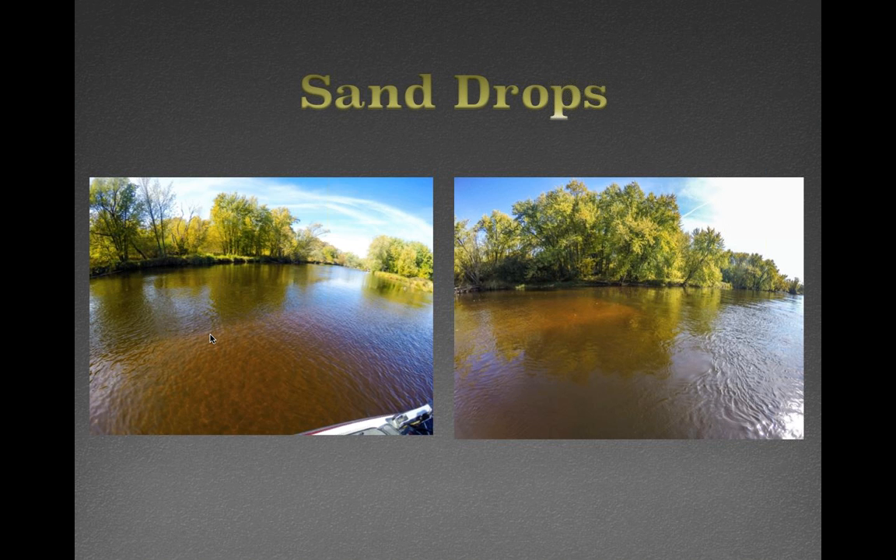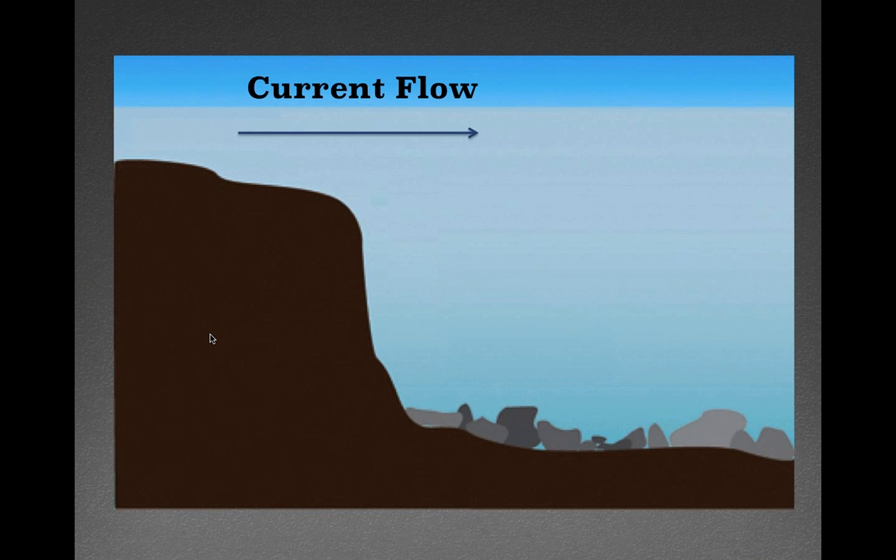You can actually use Google Earth too at the right time of year and find sand drops. I mean, you can see them. Yep, definitely. Go back. Yeah.